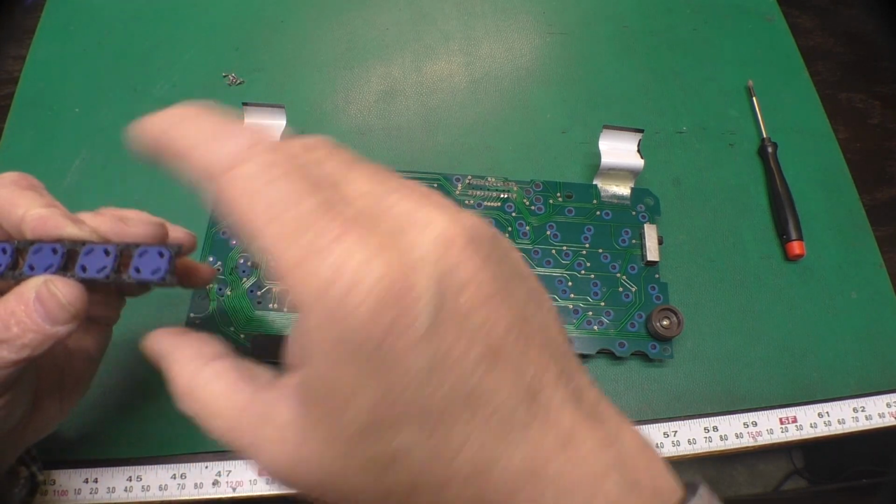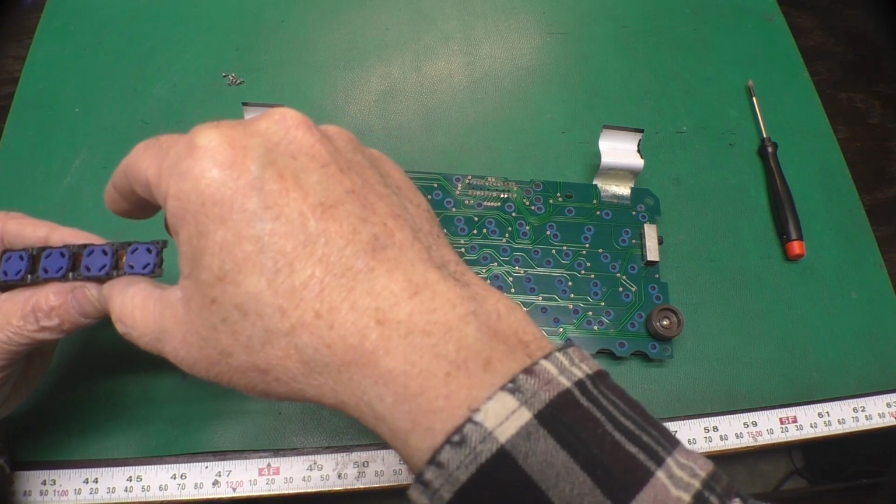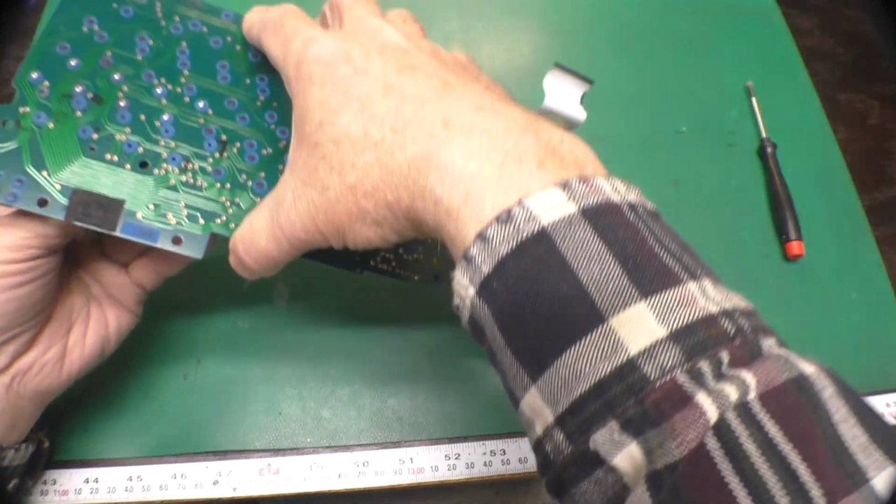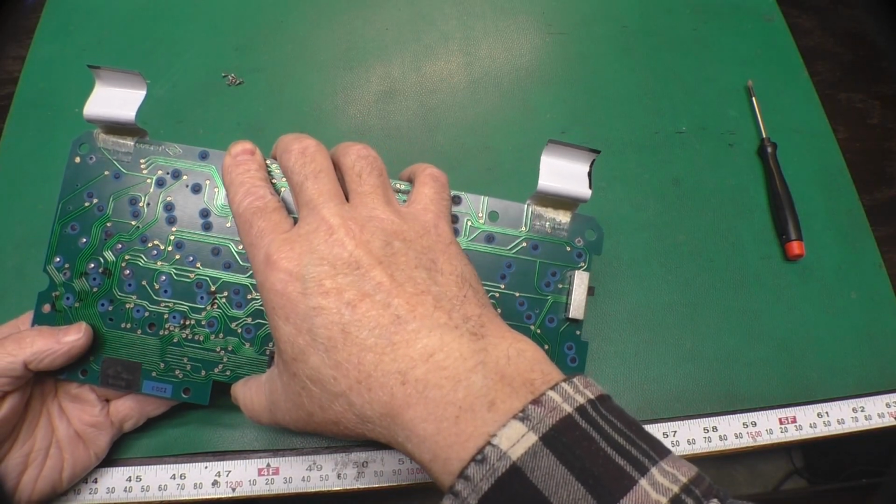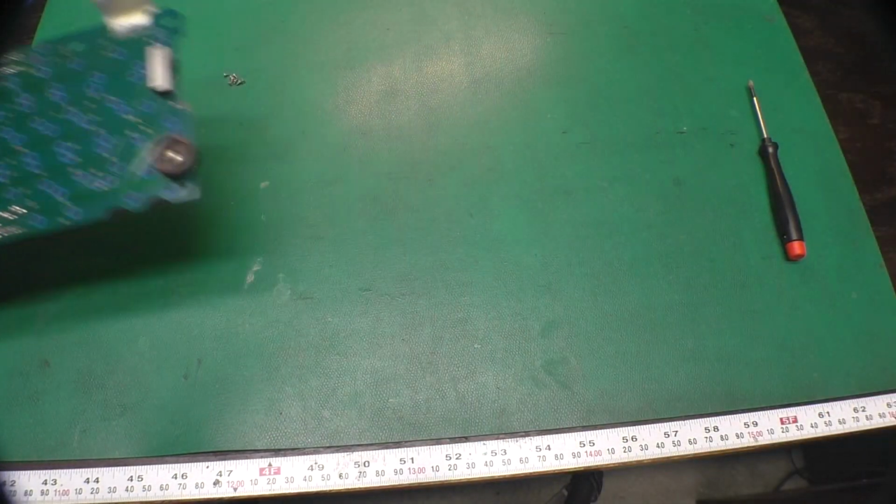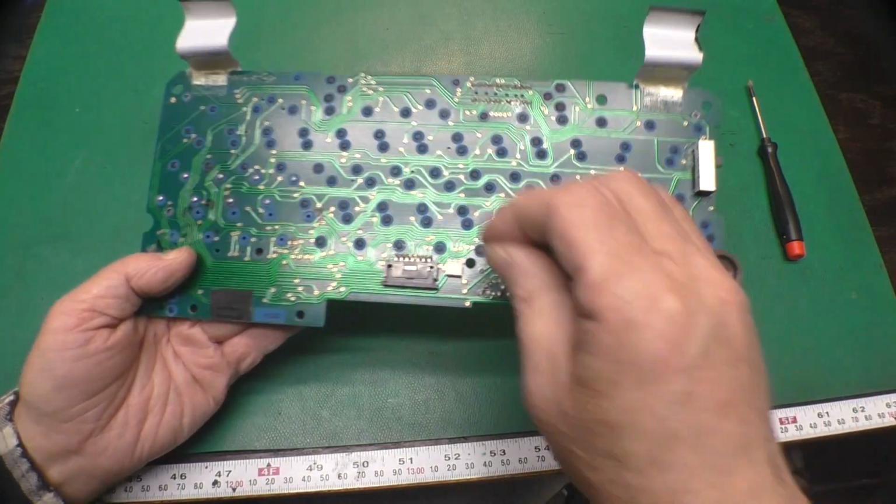But anyhow, keep these like that. And try to press it up there. And then get all your holes lined up. There, I think we're kind of lined up there. Grab a few screws.